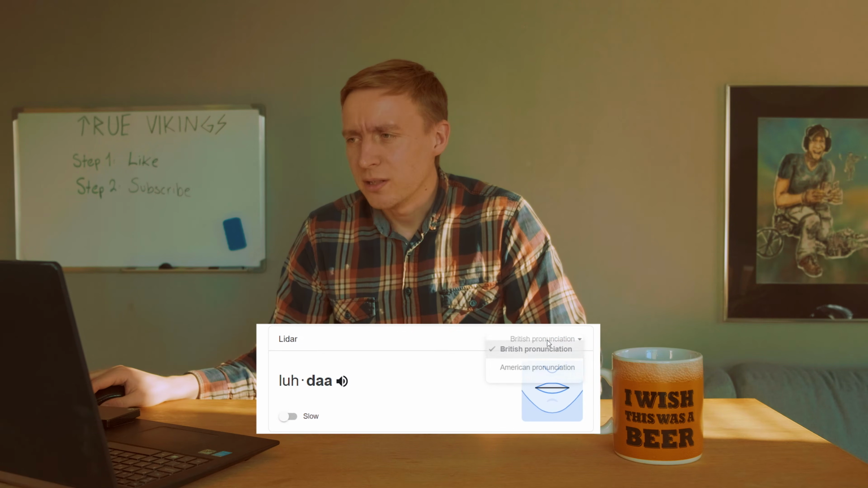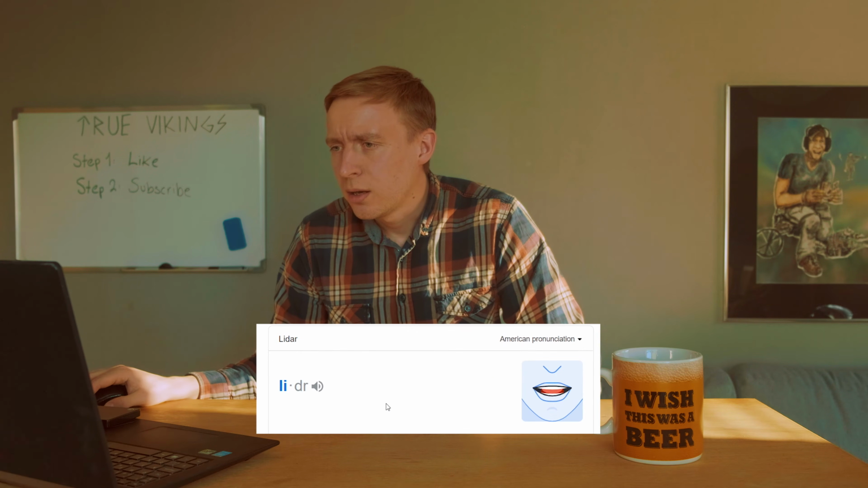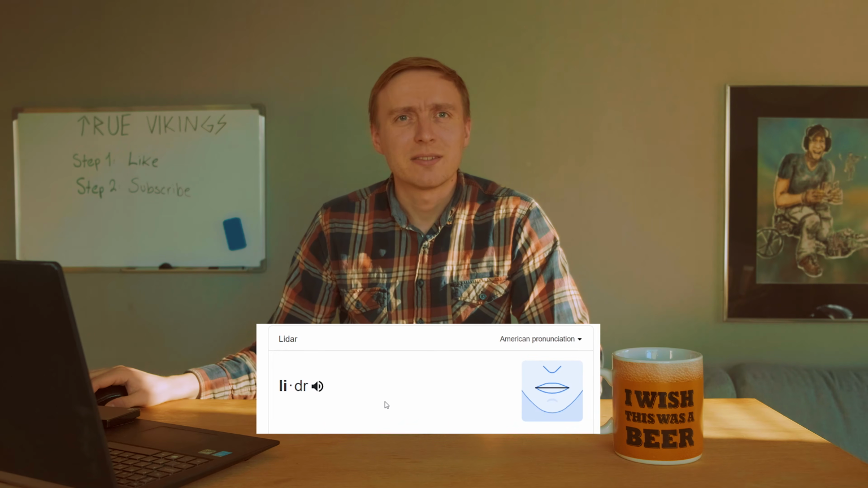Today we're gonna talk about LiDAR, or is it LiDAR? LiDAR in British and American? That just sounds wrong, so I'm gonna call it LiDAR.